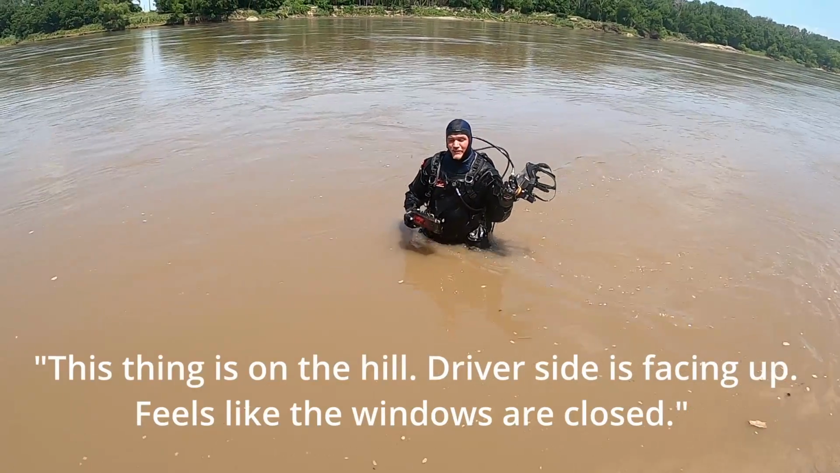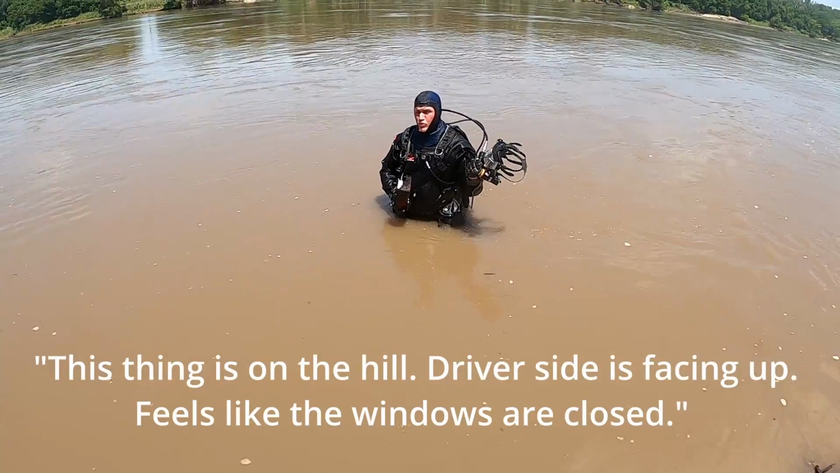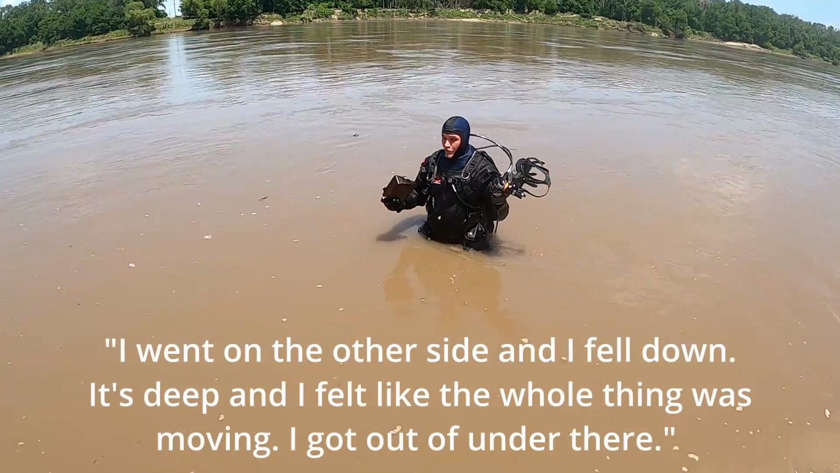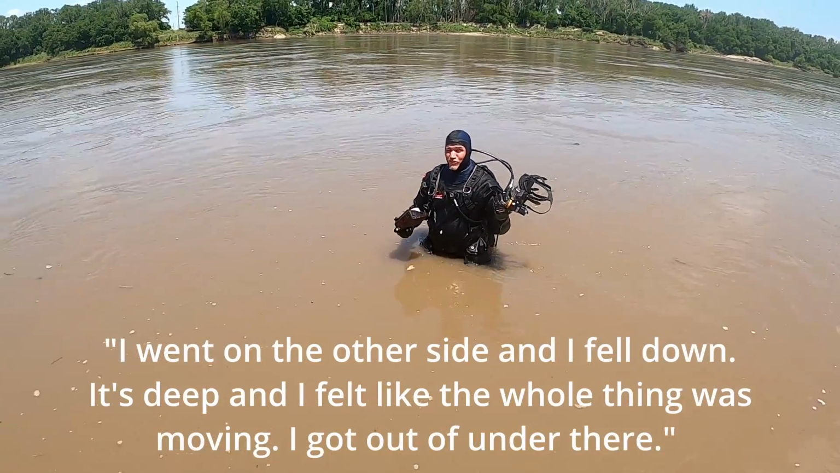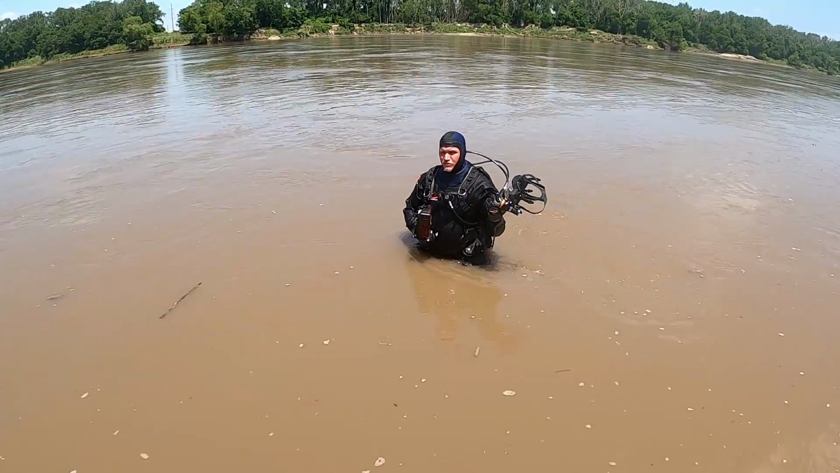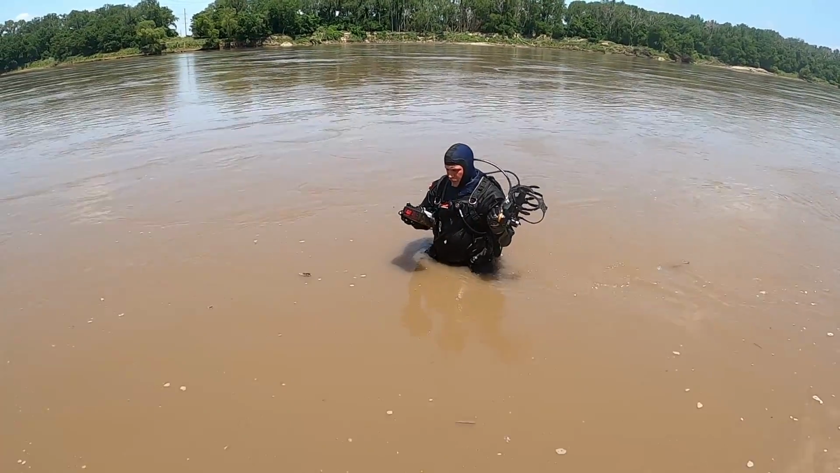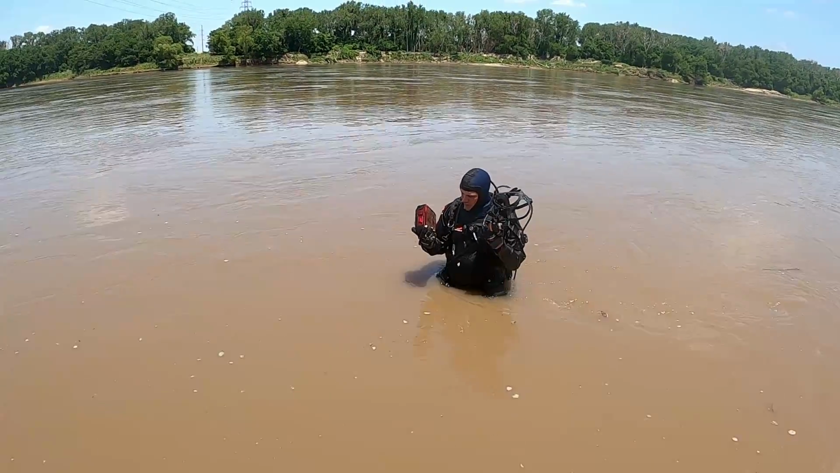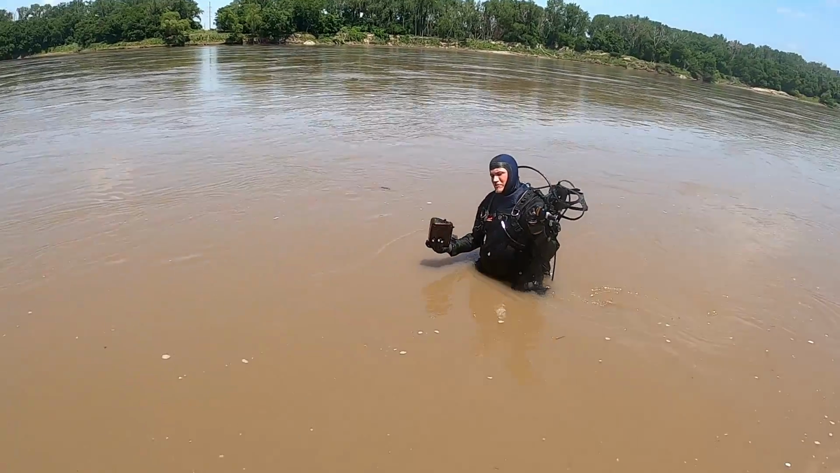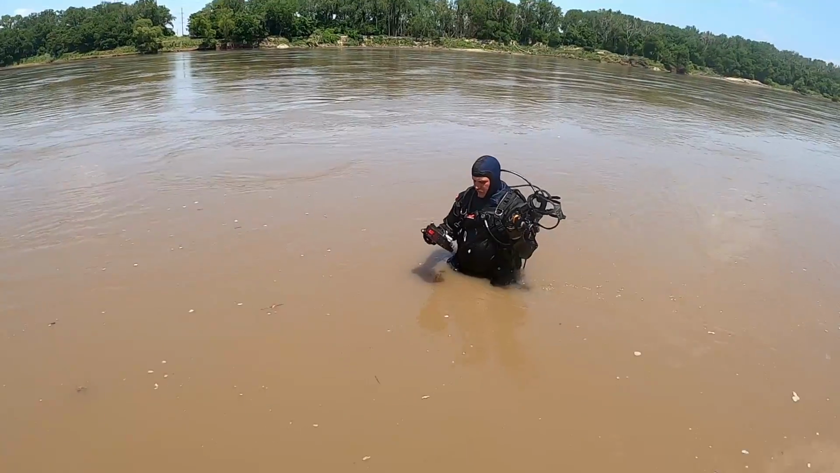This thing's on a hill. So the driver's side is up, and it feels like the windows are closed. I went on the other side and I fell down. It's deep. It almost felt like the whole thing was still moving, so I got out from under there. But it kind of felt like the windows were closed. The front felt kind of messed up. But all in all, it's not old for sure. I pulled this part off the back tail light. So I take it no tag? Not that I could find. The bottom passenger side is slightly buried, so the plate might be down there. Hard to say, but I didn't feel anything.